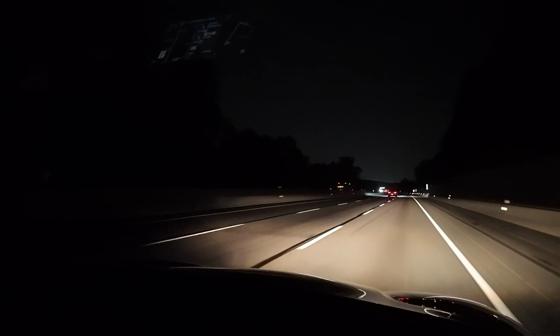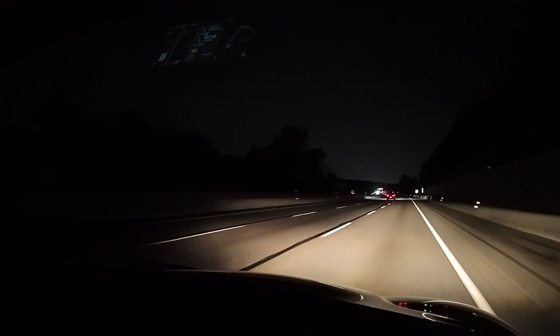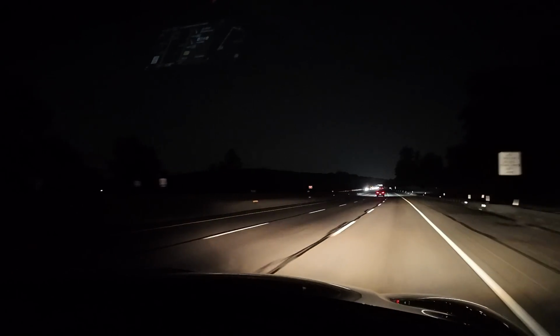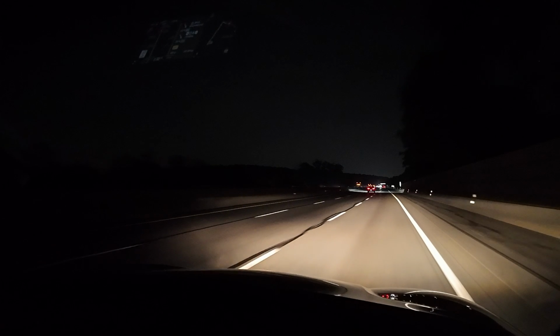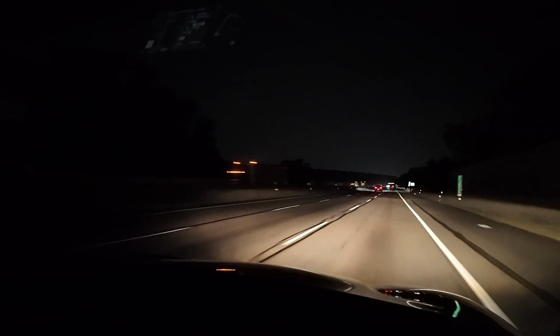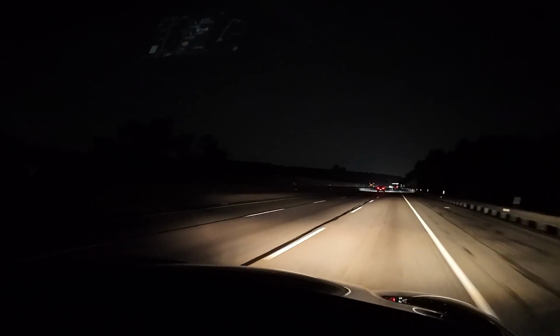This is a 3-lane highway. It's pretty sparsely populated now. What time is it? Oh, it's 11:35 p.m. Nobody on the road but just us night owls. And then trucks. Lots and lots of trucks. More of them going east than going west.